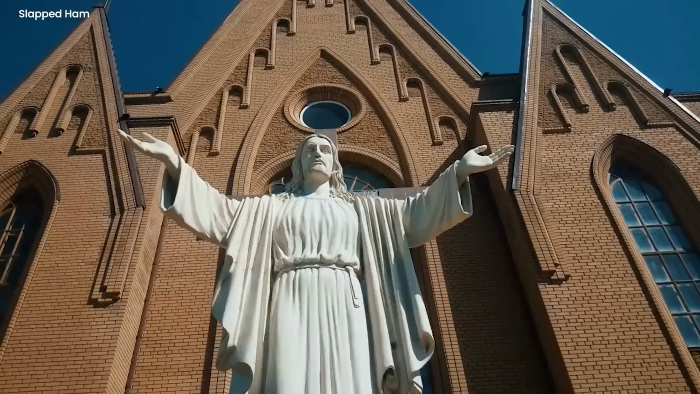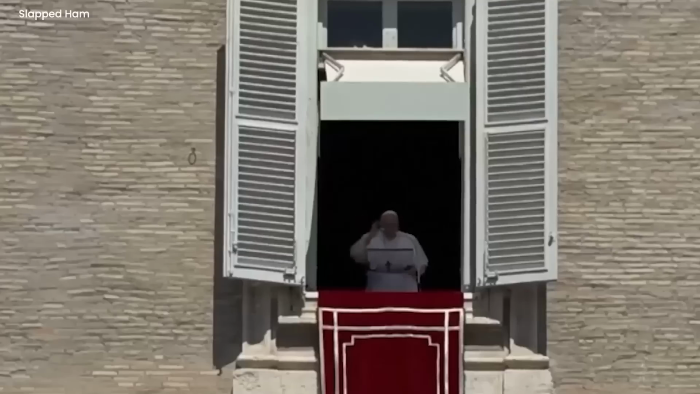Imposter Pope. This footage would drive you nuts even if you are not religious. The video has also raised questions about the true identity of Pope Francis and who he really is. In the following footage, the camera is focused on the Pope's face and shows a close-up of the face while he touches his face with his hand.